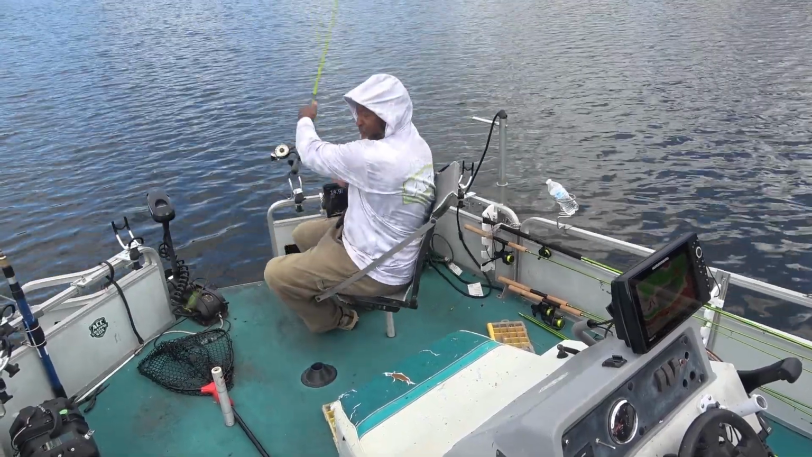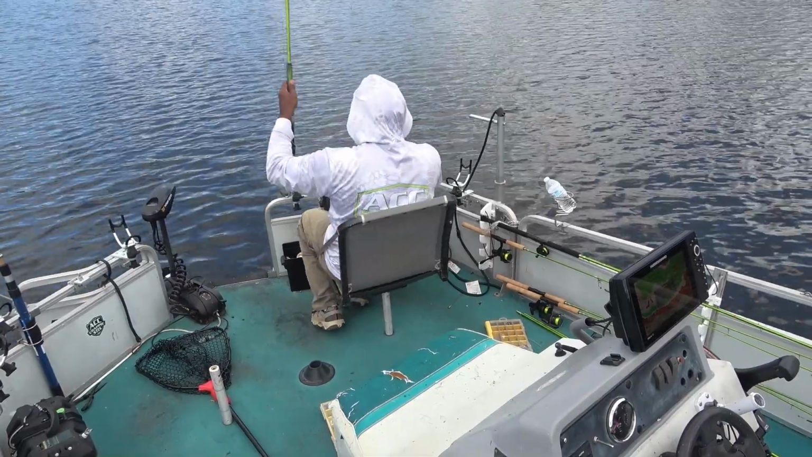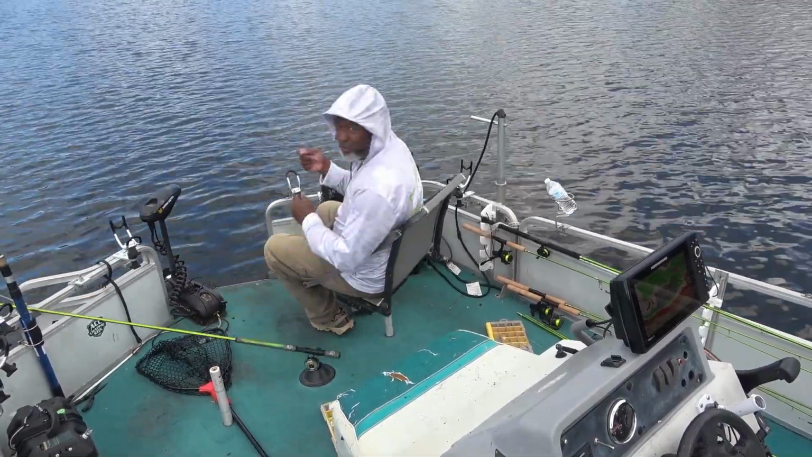Oh, that was a nice fish, folks. I missed a beaut. I missed a beaut on that one. So it gave him a little bit longer to swallow it.